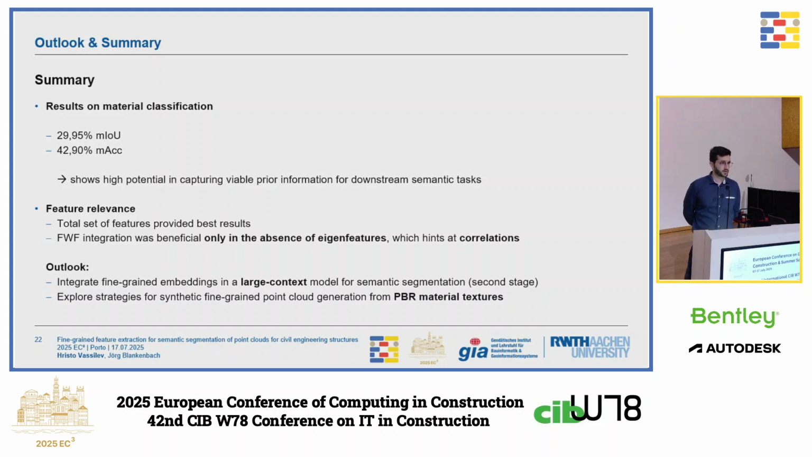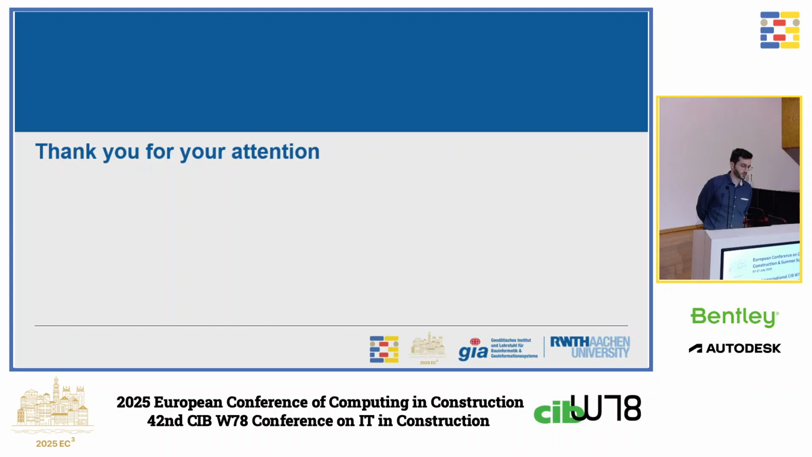And when it comes to difficulties with training data volume, we also intend to work in the future with synthetic data generated from PBR material textures. Yeah, thanks a lot for listening, and I would be happy to engage in any discussion.